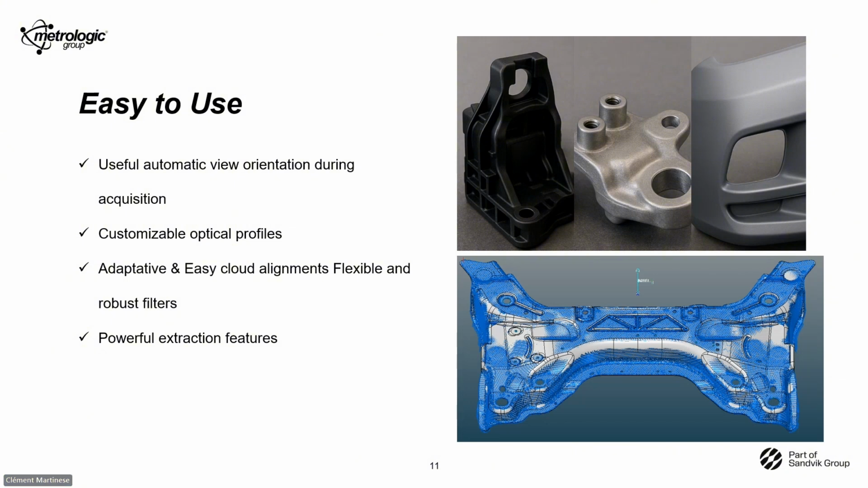Now I want to speak about the optical profile. If your part is matte, glossy, black or white, maybe shining part, Metrolog X4 adjusts the scanner's intensity for optimal rendering, so you can scan any surface with confidence.